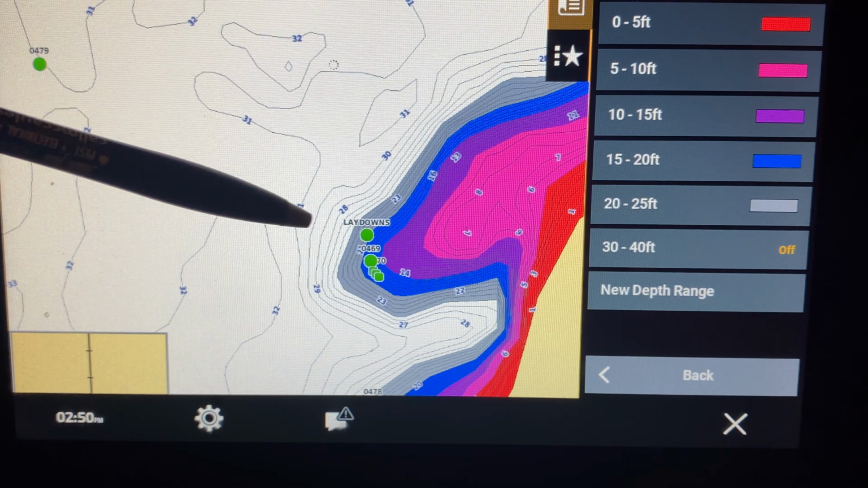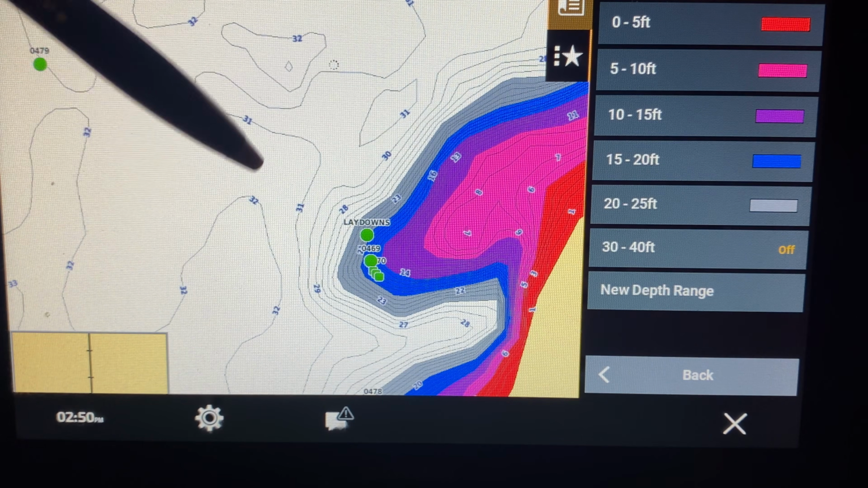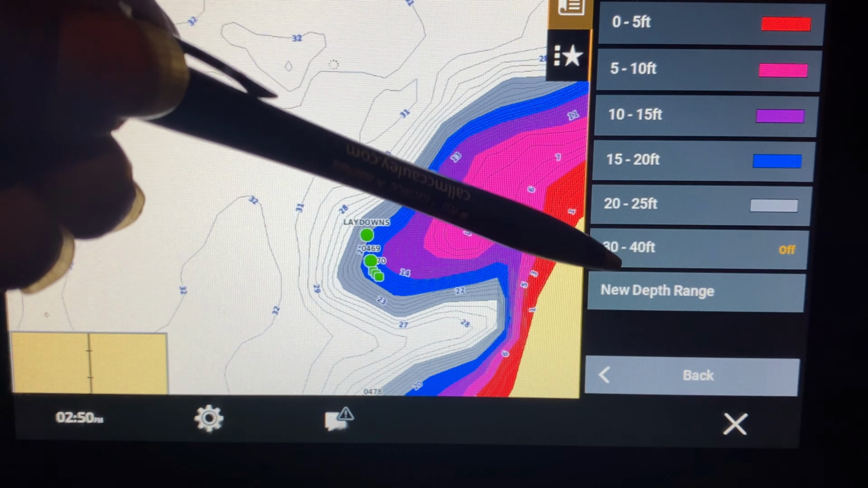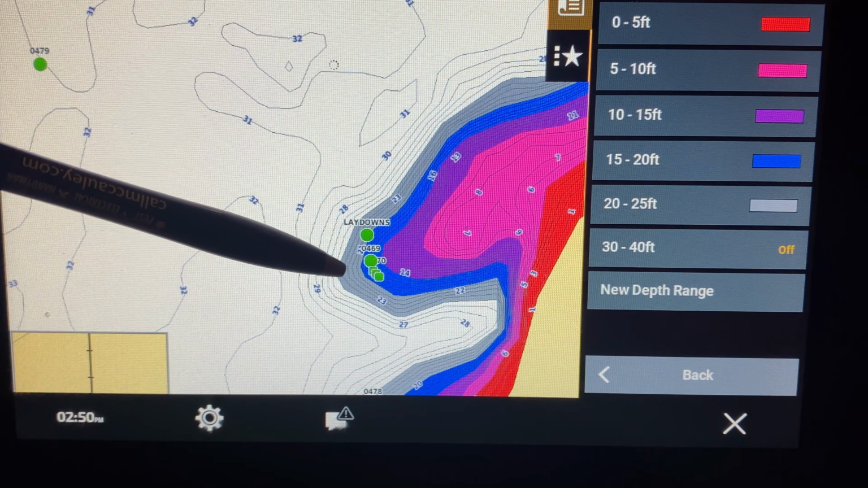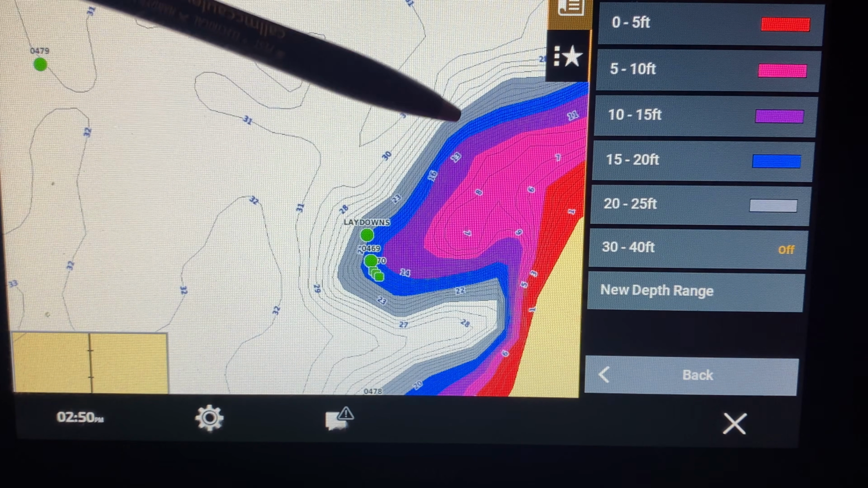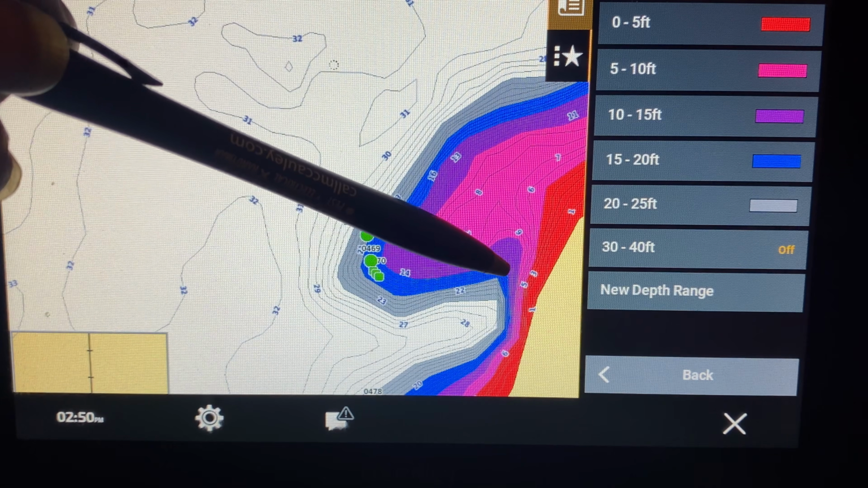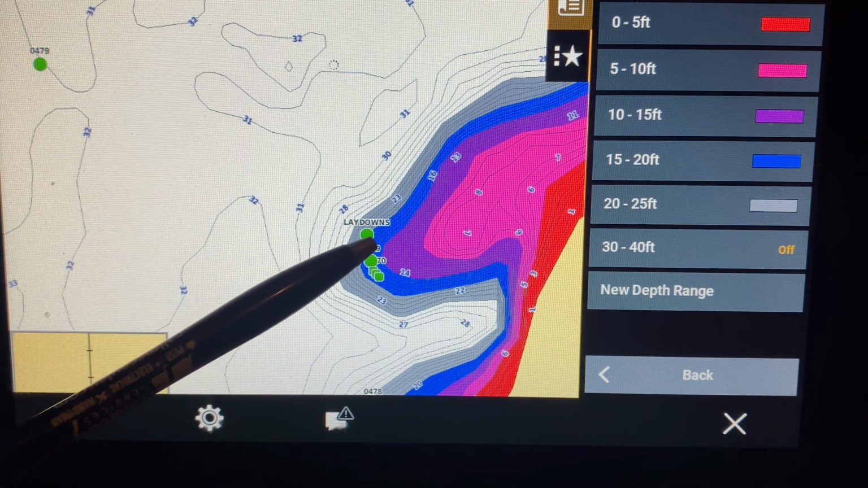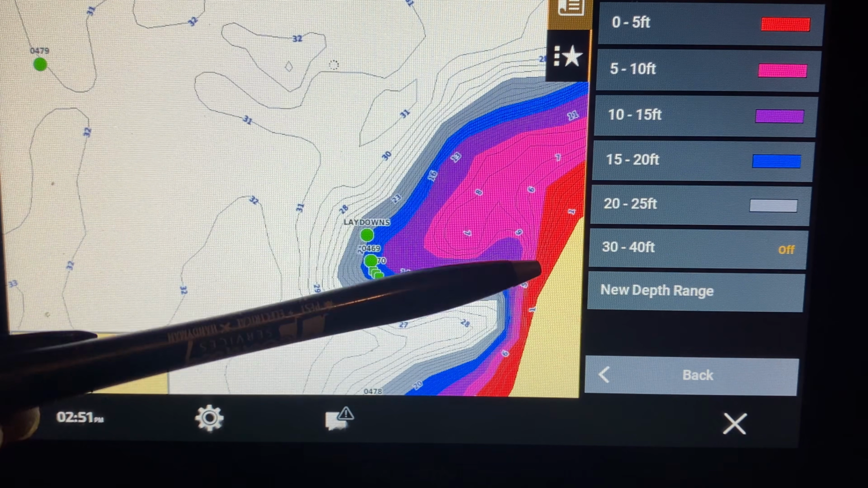That would cover up the whole map, and I really couldn't see the structure popping out. So I stop at 25 foot, which is gray. If I'm in the gray area, I'm looking around that whole structure. I'm going to sit there and shoot my beam up and across that entire point.